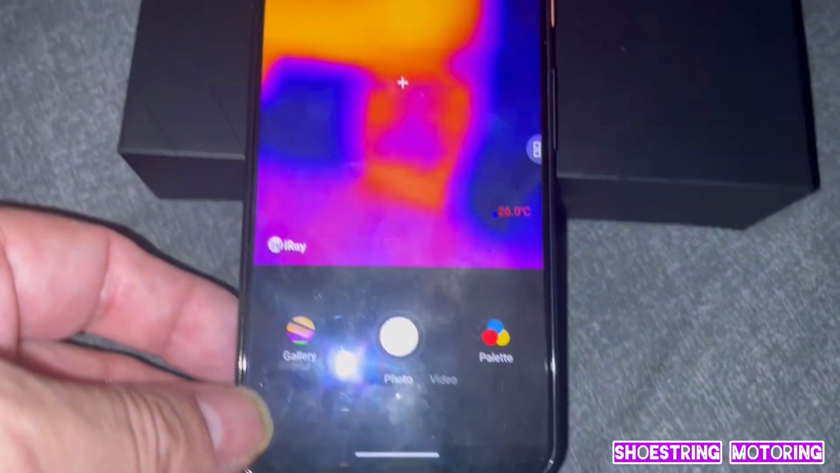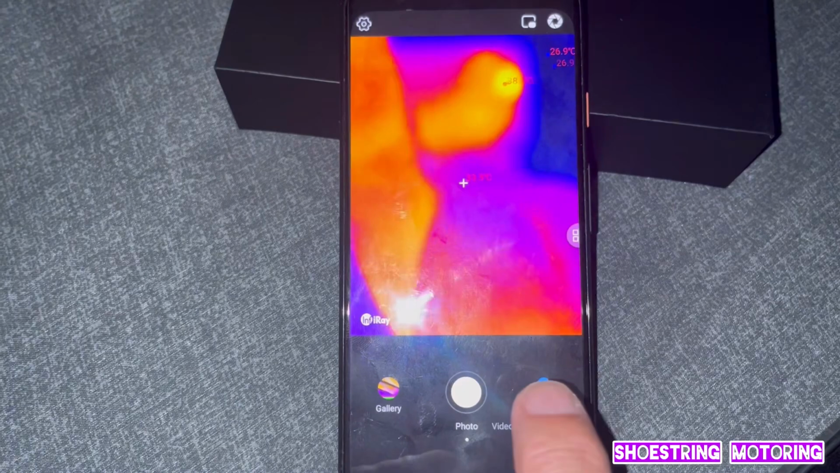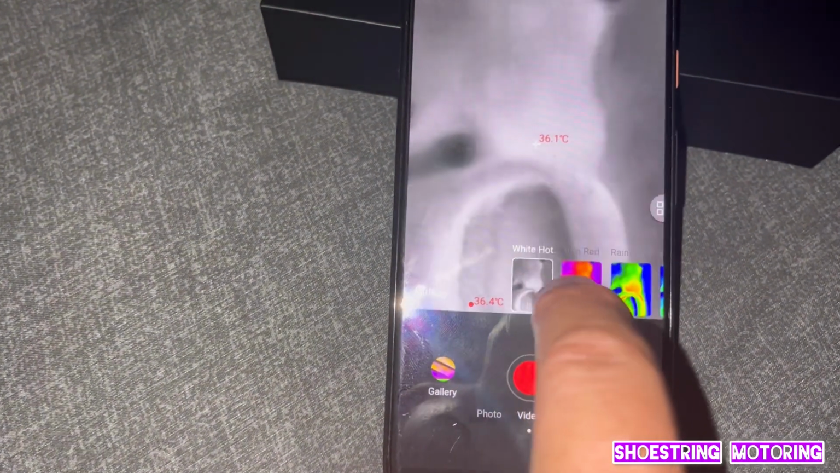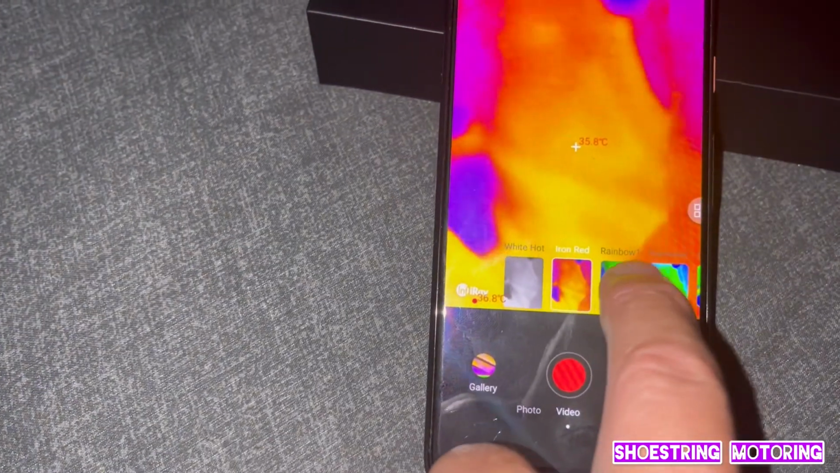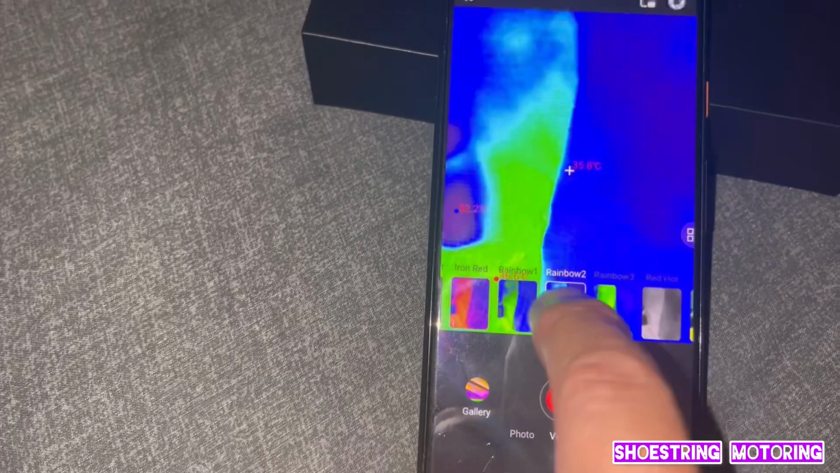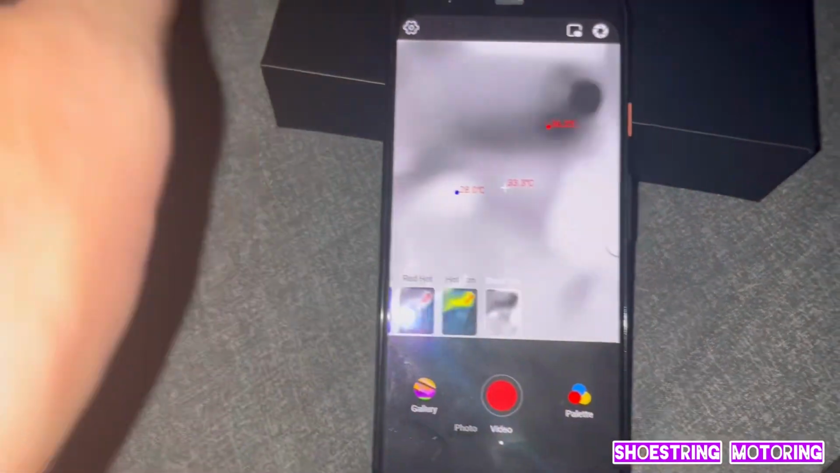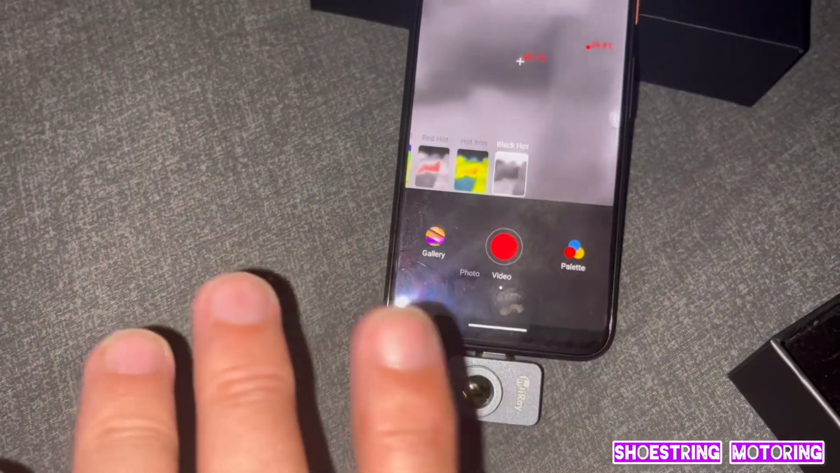On here, on the control, similar to the Top On, there's a palette, so you can change the coloration. So it's got white hot, and it's got iron red. So it's whatever suits you. Rainbow, Rainbow 2, Rainbow 3, and then red hot again. Okay, so you can put it whatever you want. In this case, black hot, the hottest part would be black.